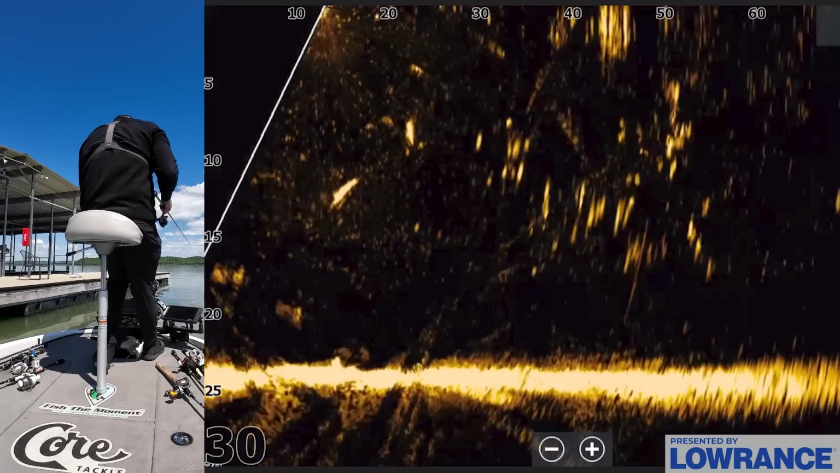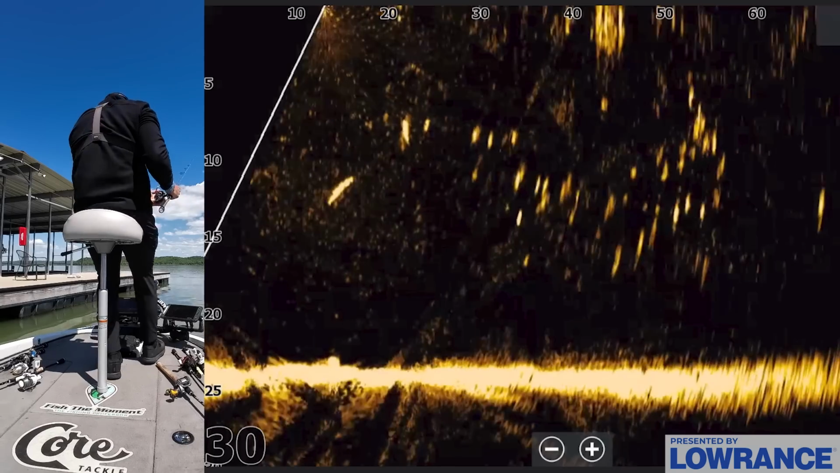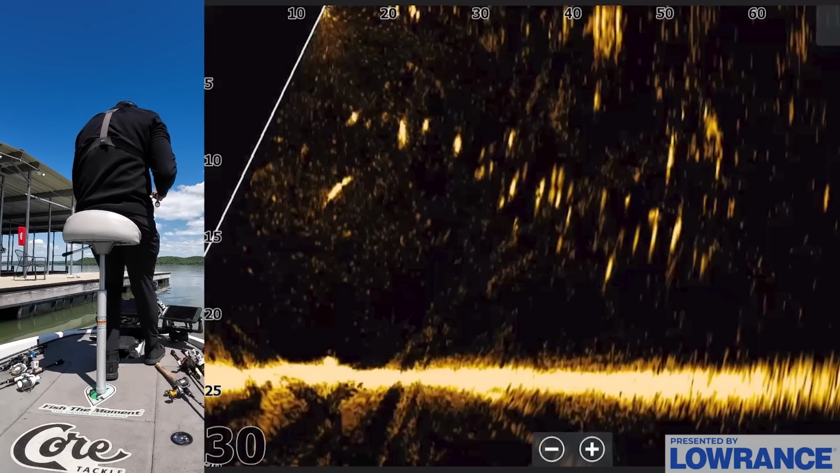There's a bass kind of chilling, I think, 65 feet out from this. Let's see if I can hit him on the head. He's kind of over here further out.